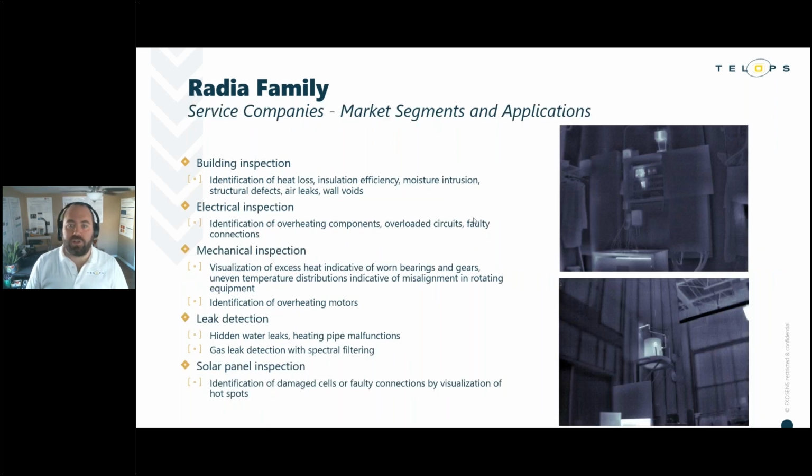Infrared imaging technology, I think, is becoming increasingly adopted by service and inspection professionals as a tool to monitor anomalous heat patterns. Building inspectors, for example, commonly use IR imaging to identify heat loss through windows, monitor insulation efficiency, detect moisture intrusion, just to name a few.